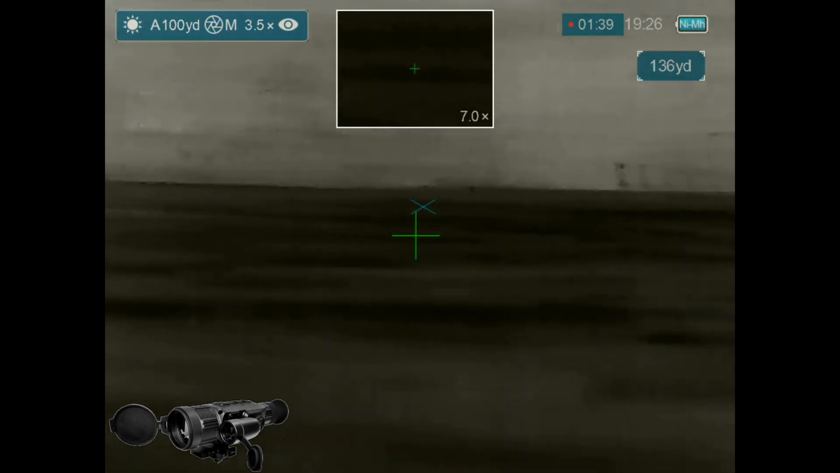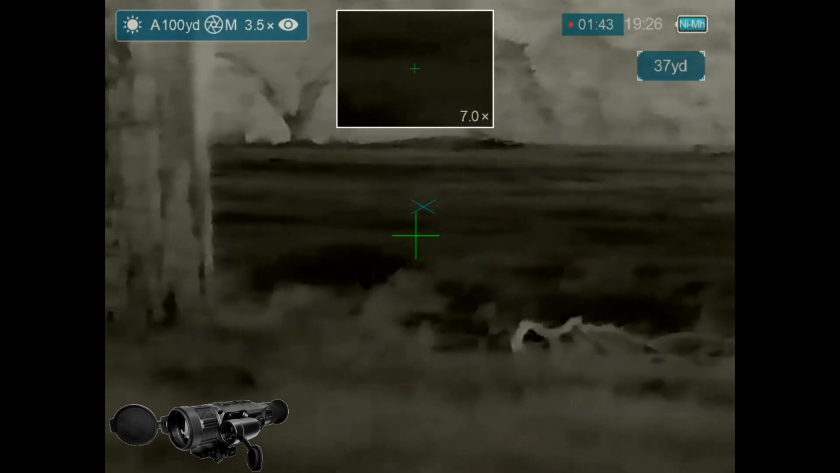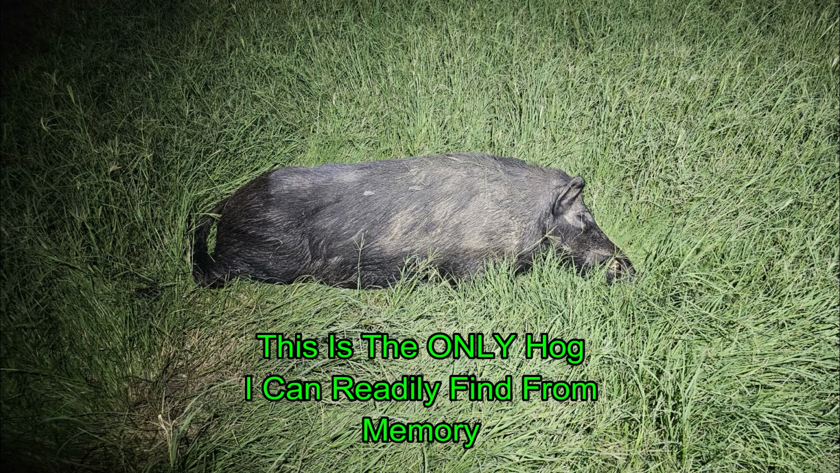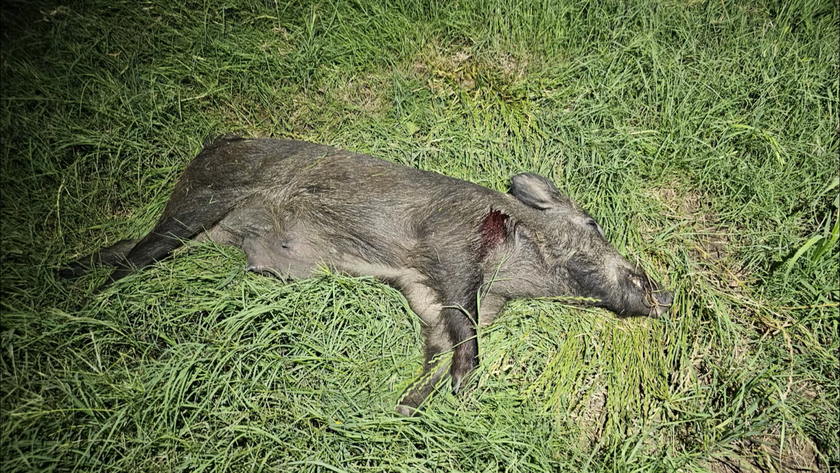So I'm going to have to search for these hogs, and what I'm going to do is start with the hog that I last remember going down, and that's going to be this big old boar. I figure this is probably the big hog of the night, and it would look best if it was posed with the rifle with the new scope on it, so I need to head back and get my rifle, and along the way I passed this sow, so I found a sow.